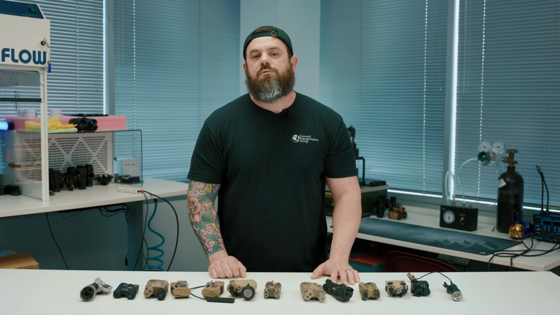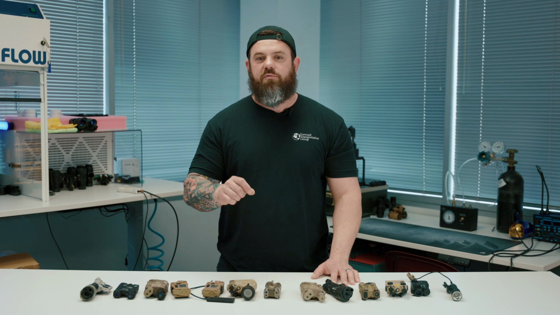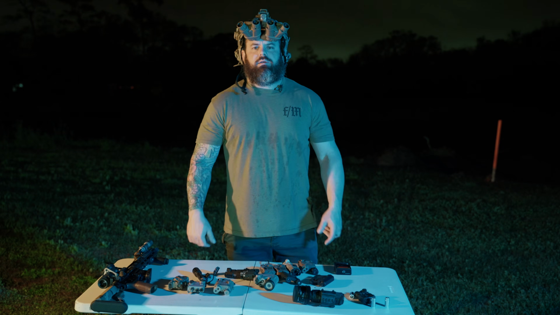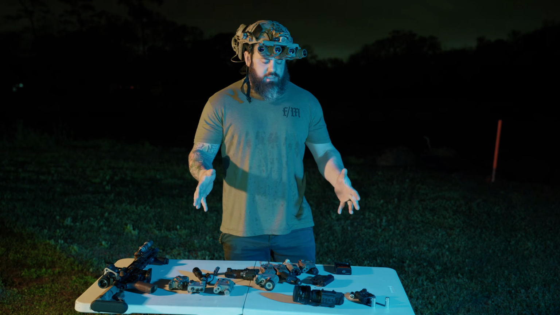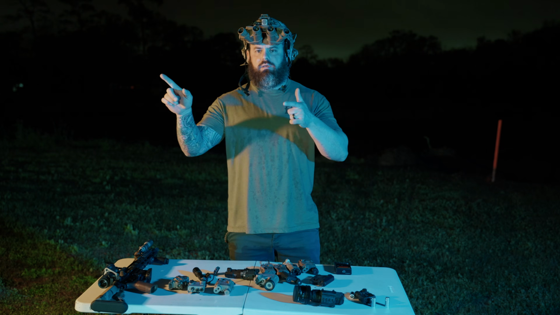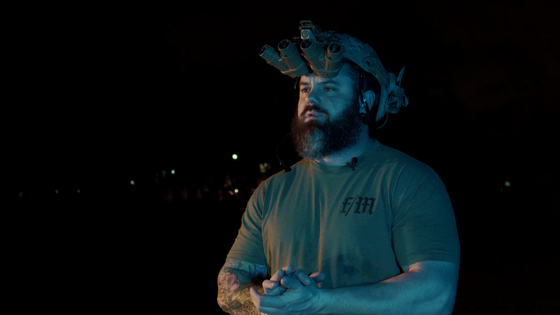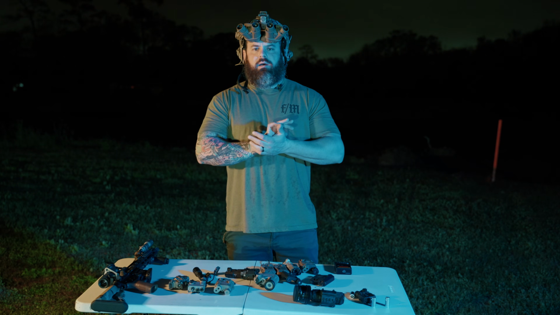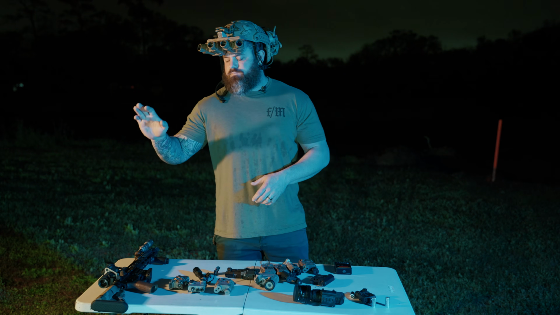We're going to cut now to the same location we did this comparison at last time in the field and see how they stack up side by side. All right, we're out here, same spot as last time, the back of my neighborhood. We got all the lasers we talked about a moment ago in the shop. Out here on the table, we just went through a whole pack of CR123s. So every one of these lasers has a brand new, fresh Energizer lithium CR123 in it.